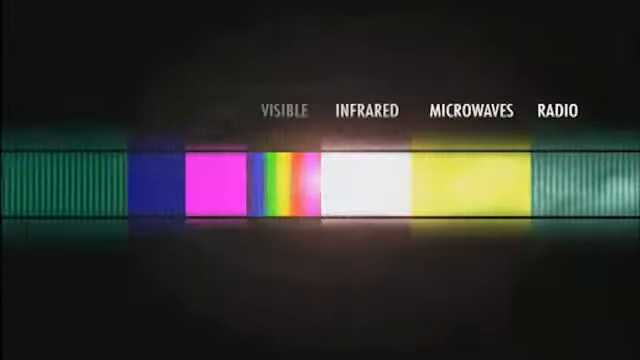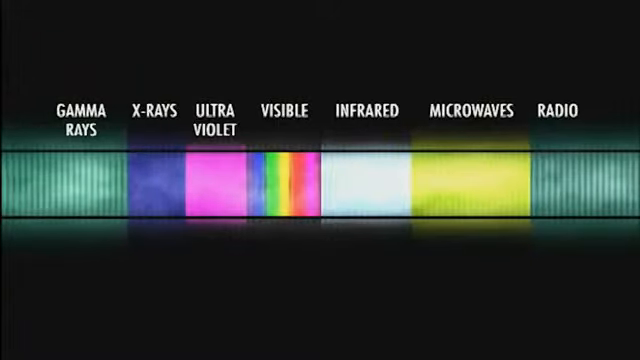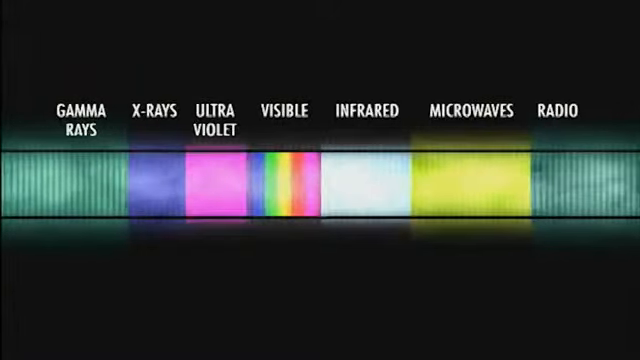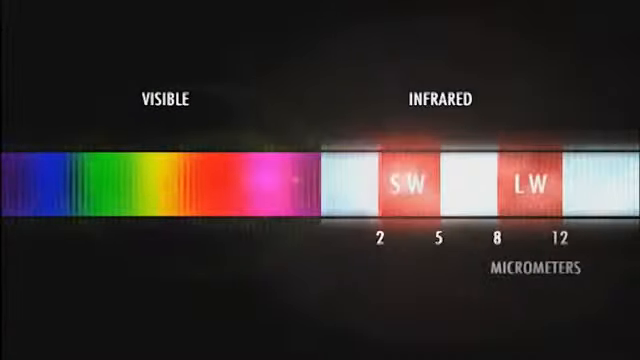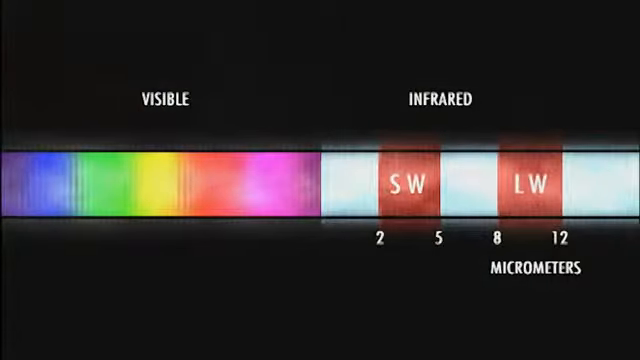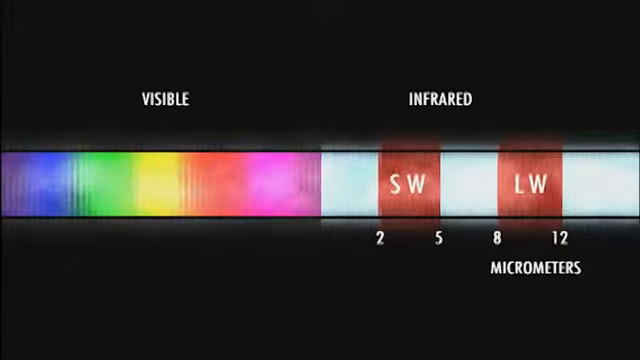The human eye can only see a very small part of the electromagnetic spectrum. At one end of the spectrum, we cannot see gamma rays, ultraviolet light and X-rays, while at the other end, our eyes cannot see infrared, microwaves or radio waves. Infrared radiation lies between the visible and microwave portions of the electromagnetic spectrum. The difference between infrared and visible light is the wavelength. Infrared has a longer wavelength than what we can see with our eyes.